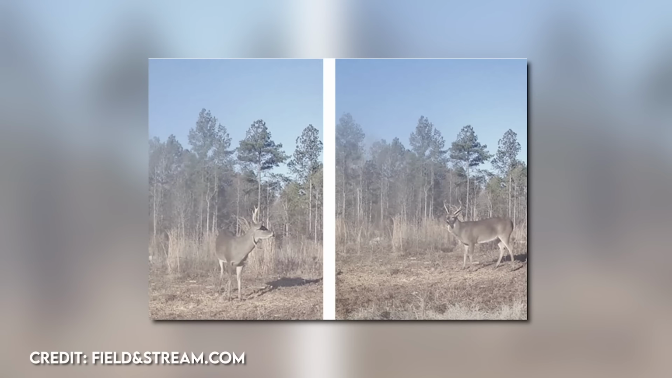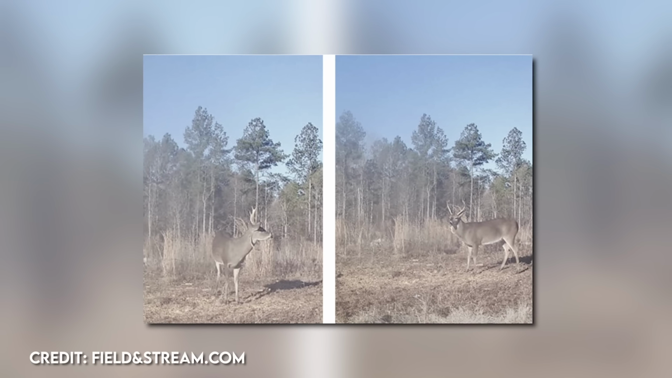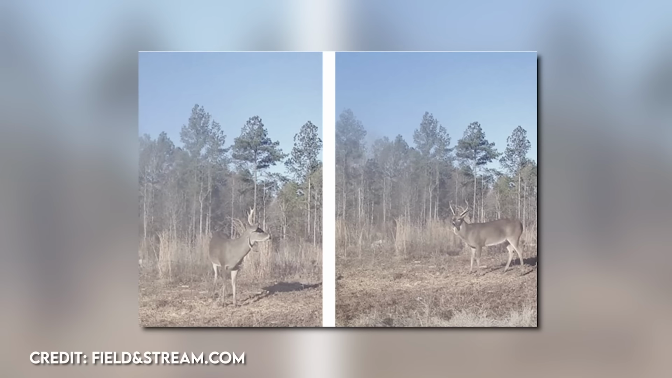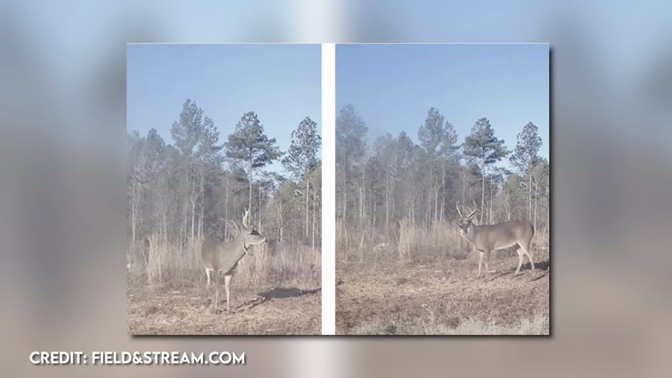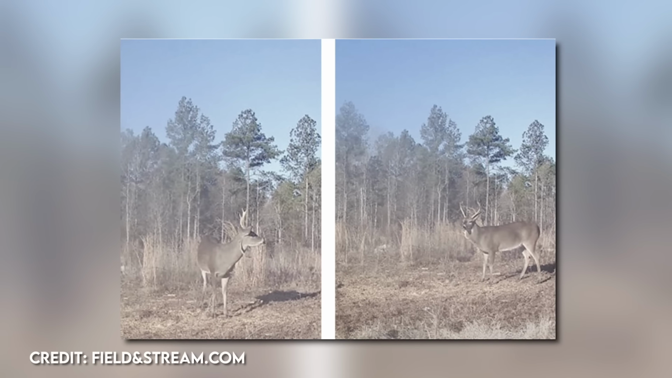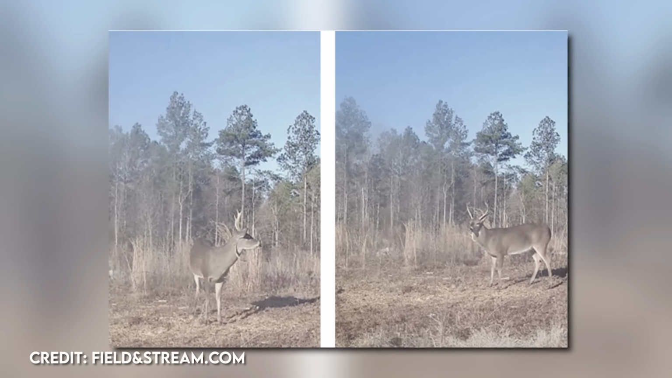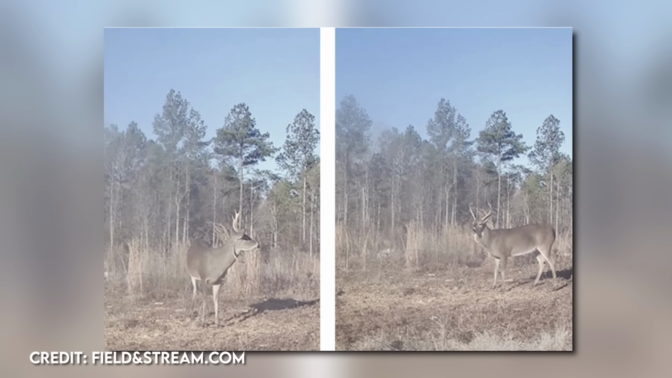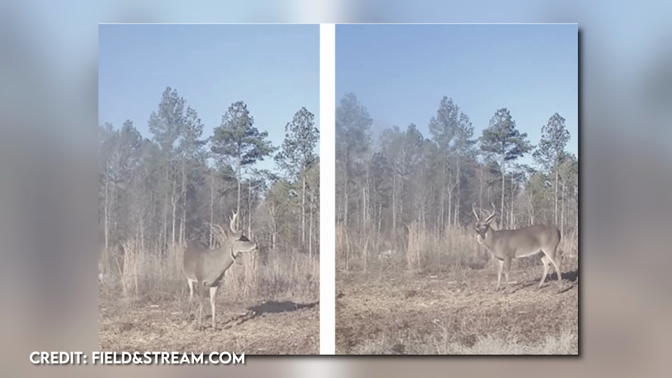While it may look painful, these types of injuries are usually not life-threatening, and the deer will typically be able to remove the antler on its own. But of course, in some cases, the protrusion may cause significant damage to the animal, to its vision, mobility, making it more vulnerable to predators or disease. It's always amazing to see the way these animals have the capability to adapt and heal.